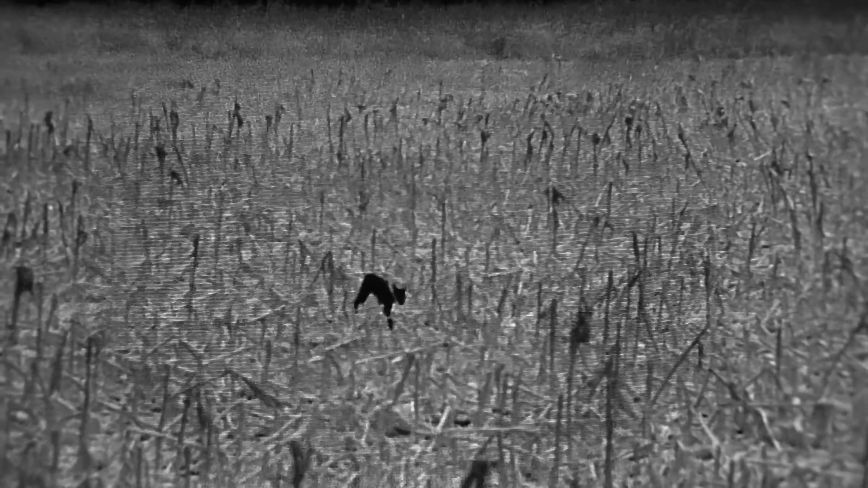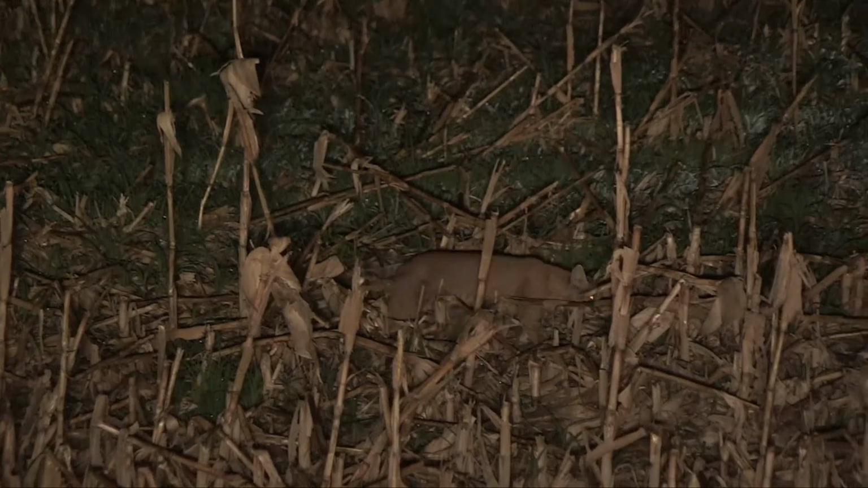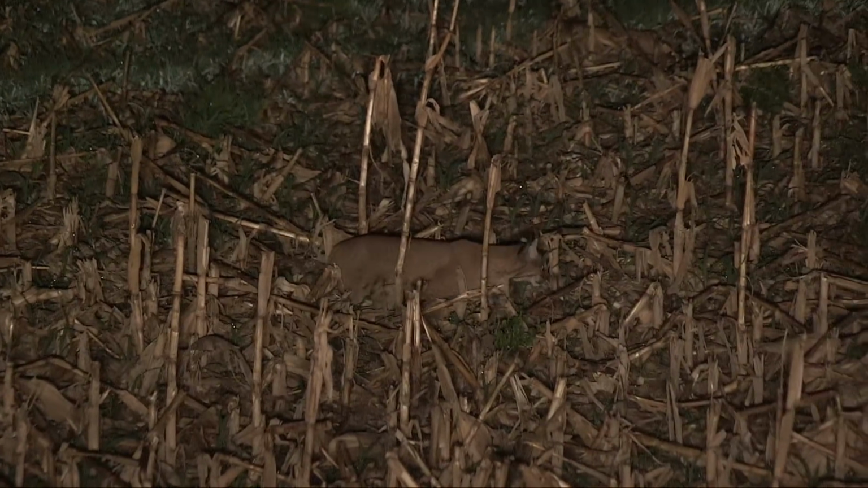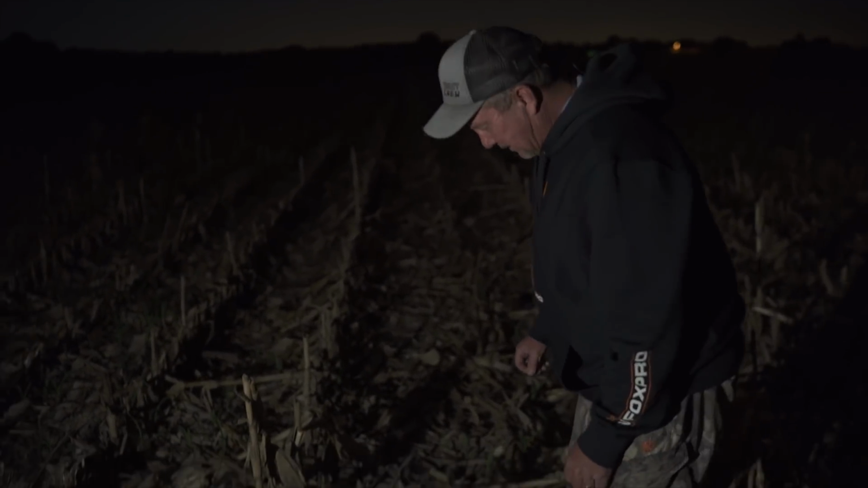We rode in here tonight, made all kind of noise in this cornfield, and he showed up in less than a minute. Sometimes you got to be quiet, and sometimes it doesn't matter how much noise you make on the way in. You'll still have animals respond if you just play their certain tune that night that they want or they're interested in.